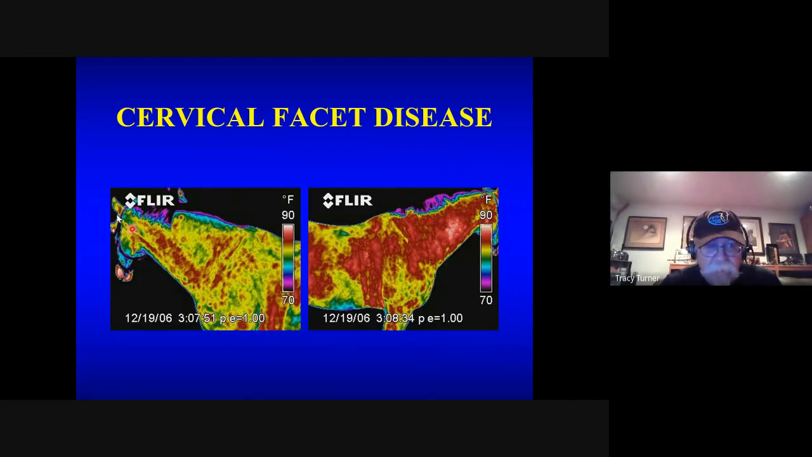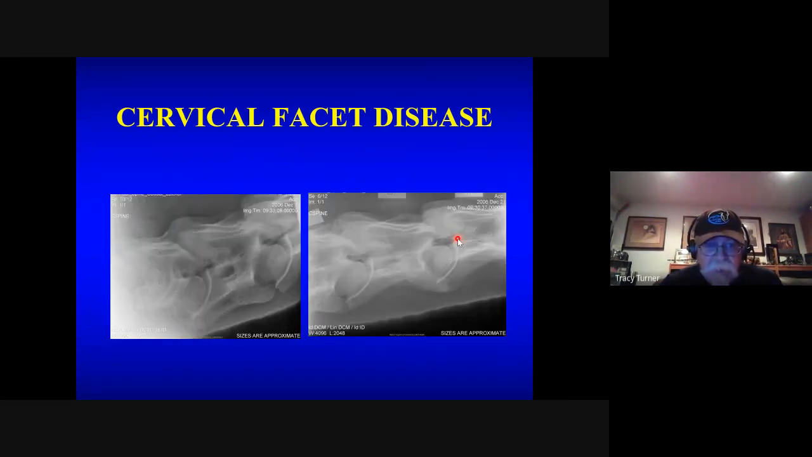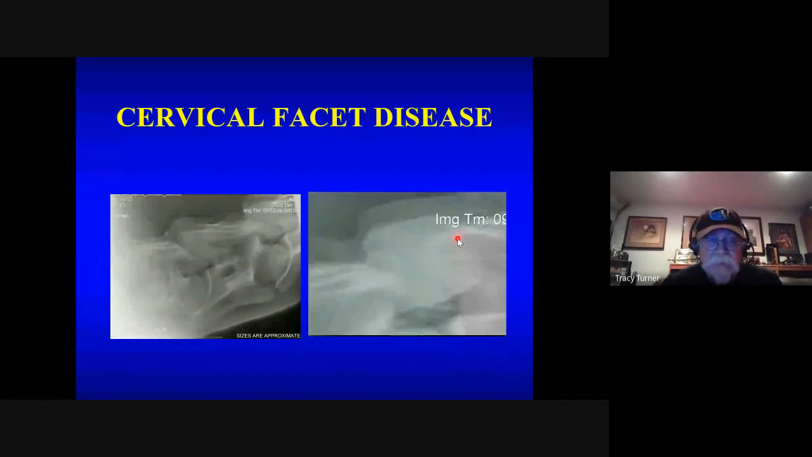This is a normal one. This is one with a hot spot in it. Come back and radiograph it. How bad is the arthritis? Is there arthritis? Are there other signs of disease?